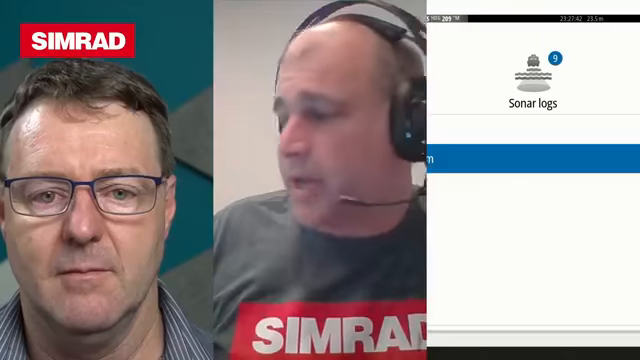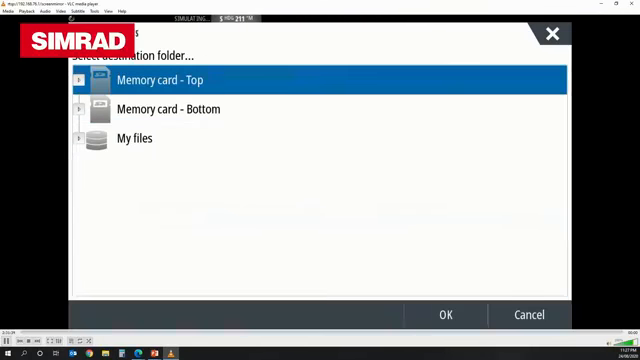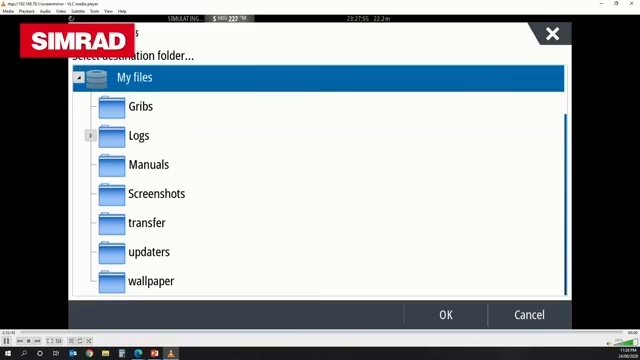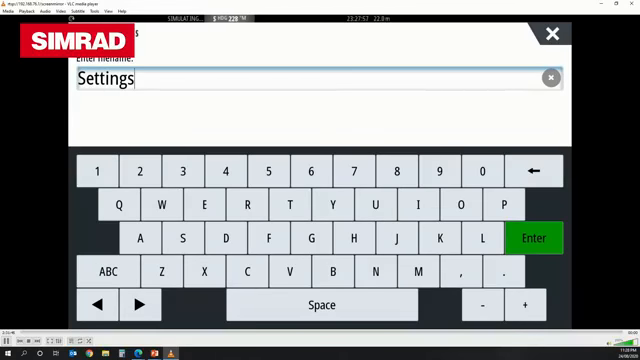So if you've just got your machine running, just go to your home page. If you go down to your storage area, click on that. Once you've got everything set up the way you want it, if you just hit this one here that says Settings Database, it's asking you where you want to save that to. Now, I'm just going to save it onto my machine. I'll just choose My Files and go OK. And in here, I'm going to go Settings, hot fishing.